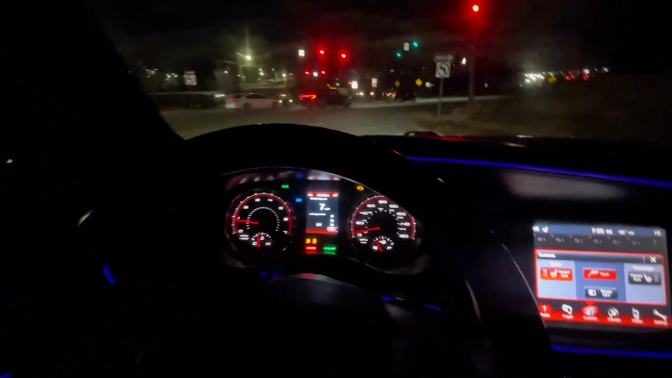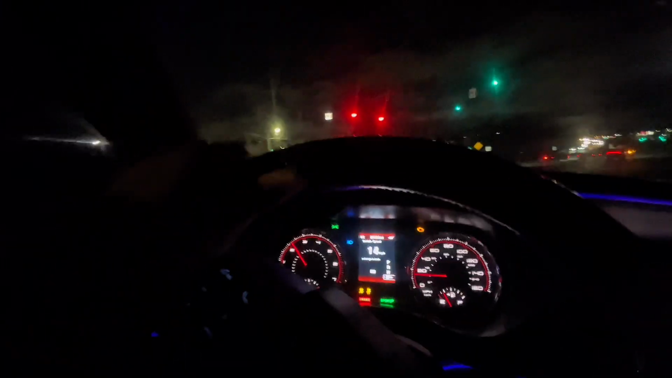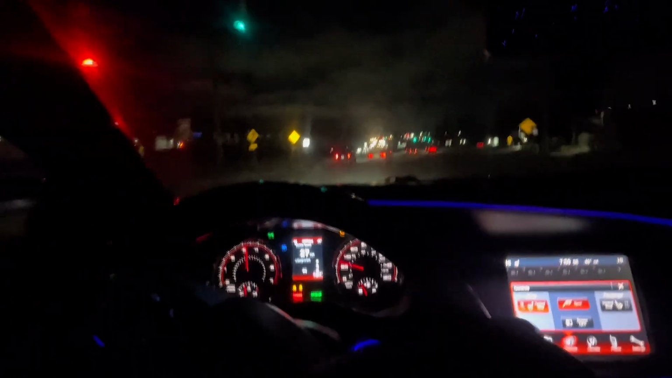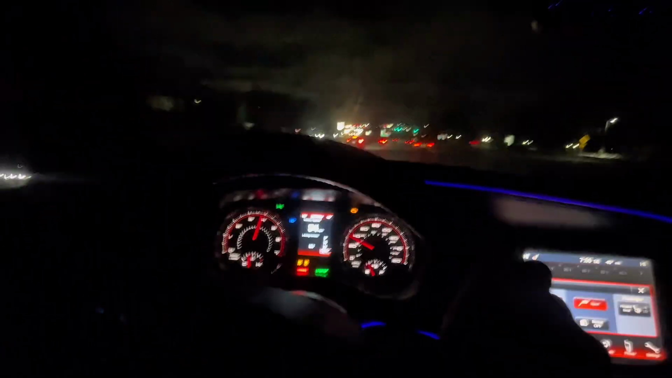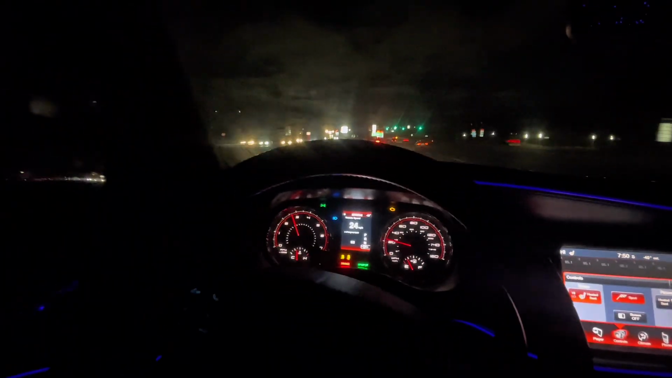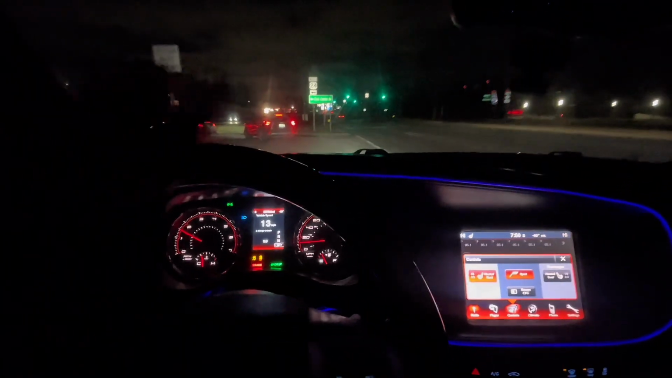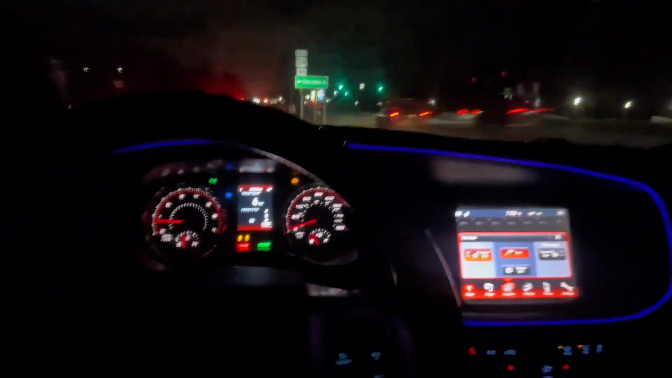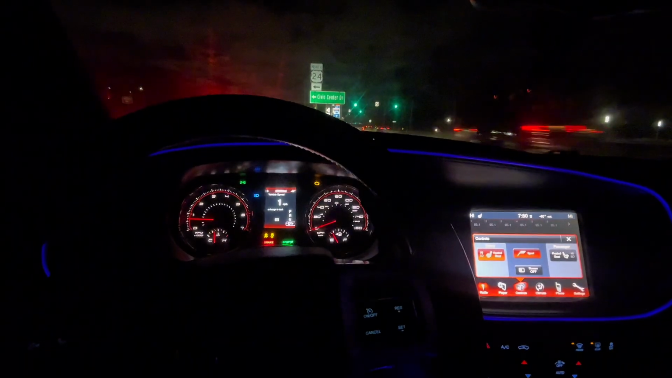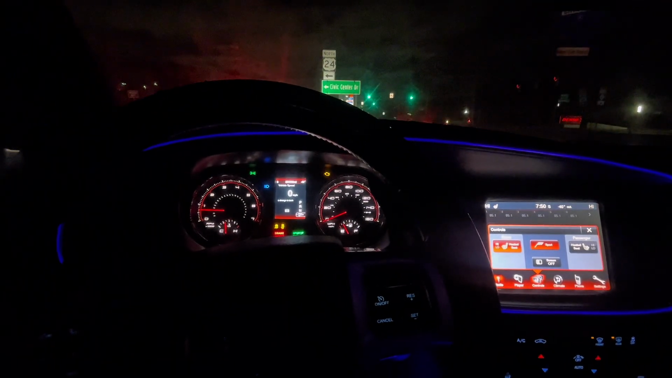Ooh-wee. Bro, it's still cold in here. I got the heat on and everything. And I don't like driving this car with traction on no more. I started driving with traction off, and I can't stop. I'm addicted to having my traction off now. So if I get to slipping and sliding, that's why.